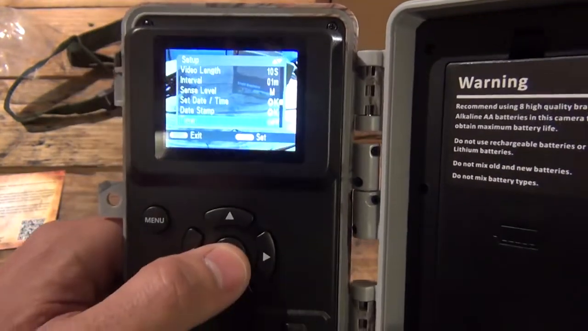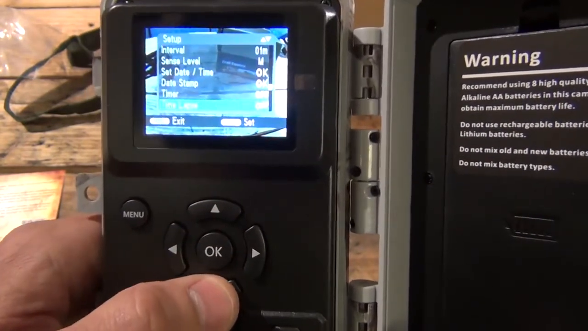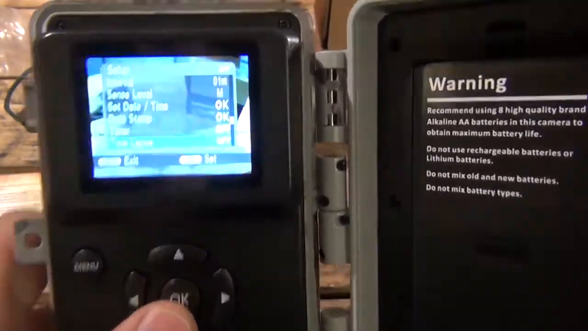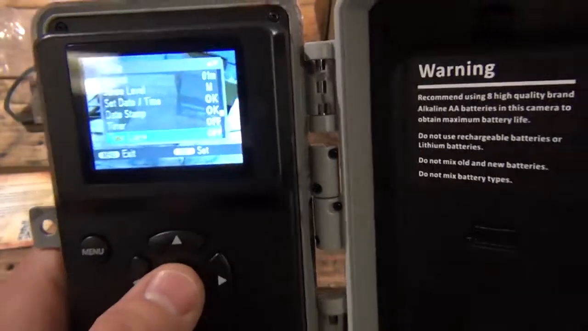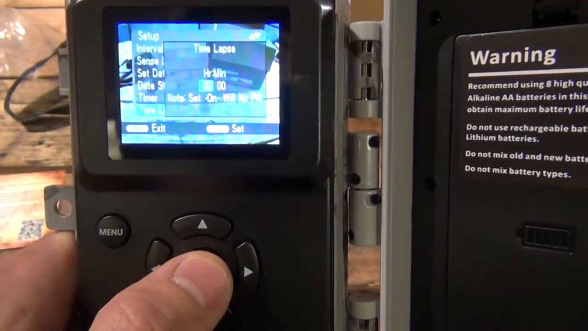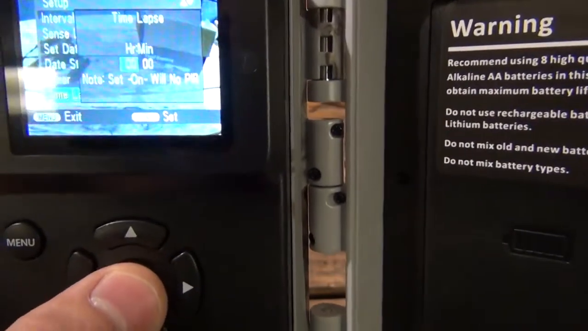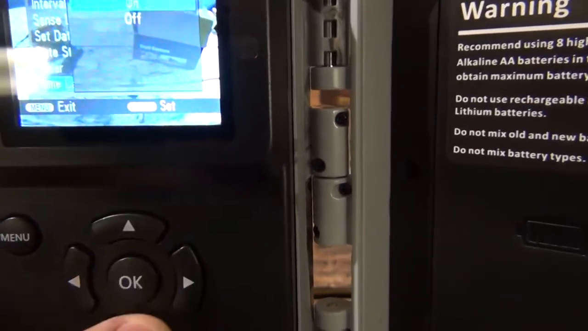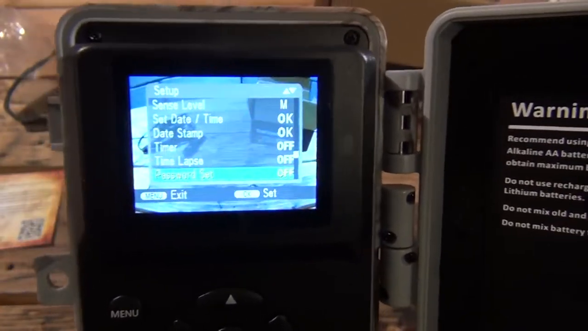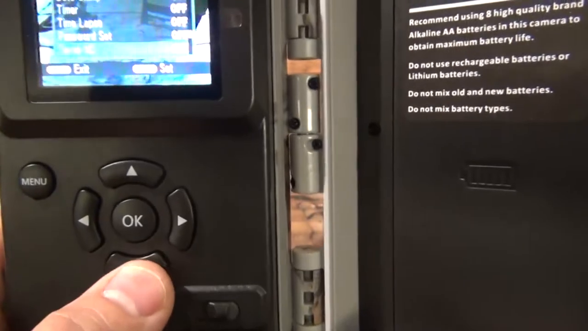And then you have a timer, on or off, time lapse, and that's one function that I would really like to look at, because it talked about time lapse in the owner's manual. And okay, so you can set however many hours and however many minutes you want the time lapse to be on. I thought that was pretty cool. Let's turn that off though. So if you wanted to get like a time lapse of the sun going down or something like that, that'd be pretty cool. Password set, nah, we don't need that.